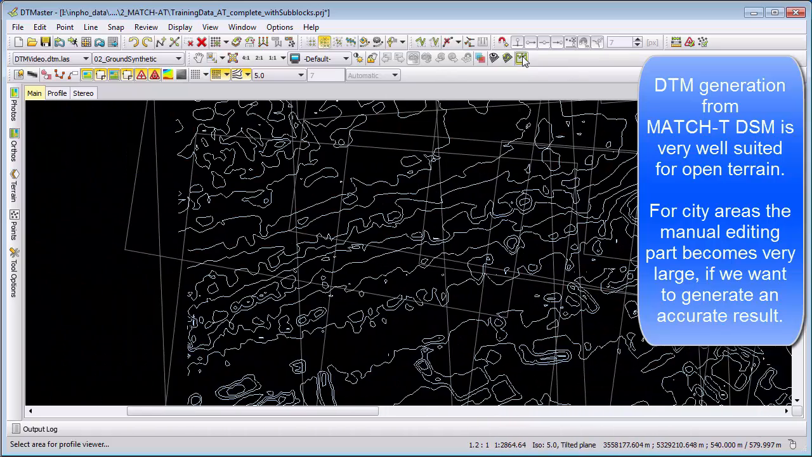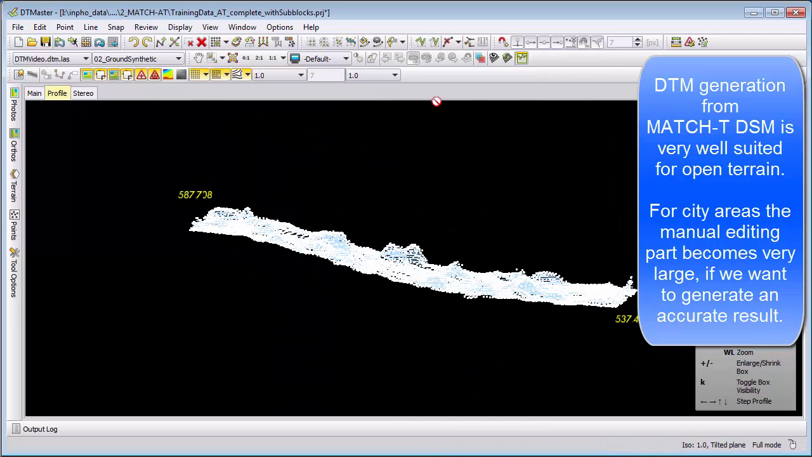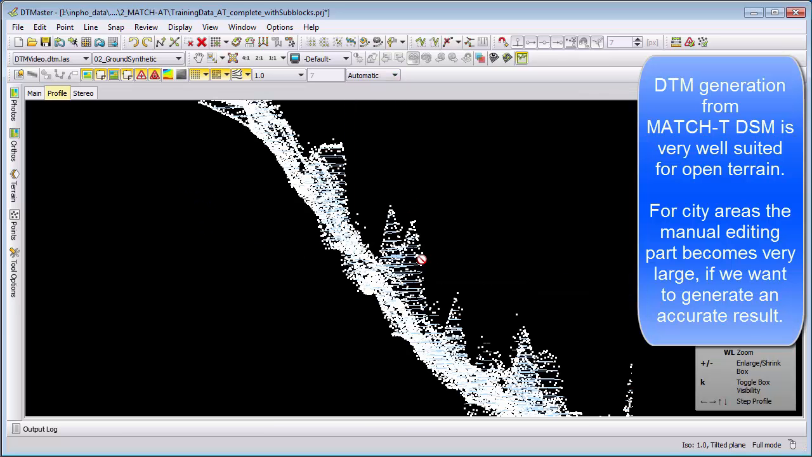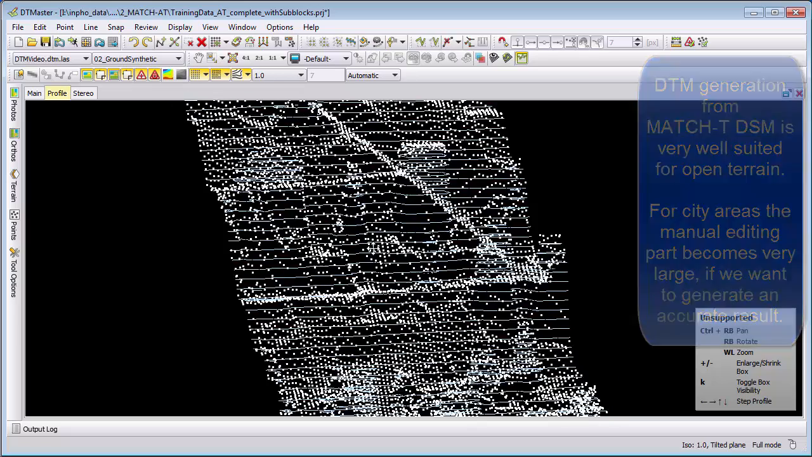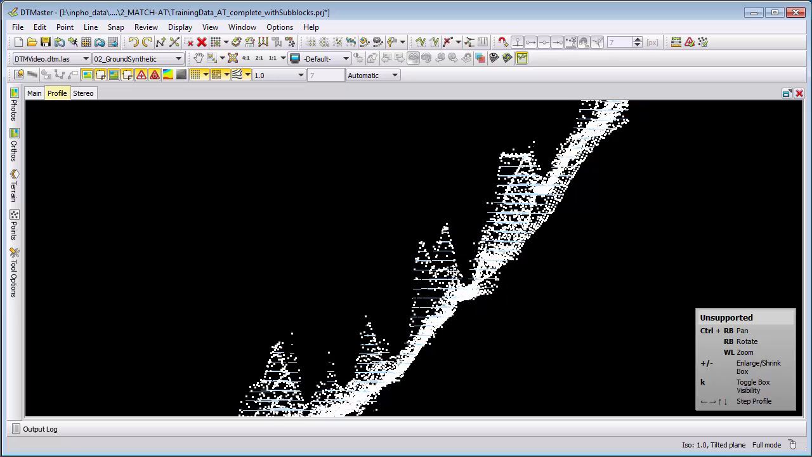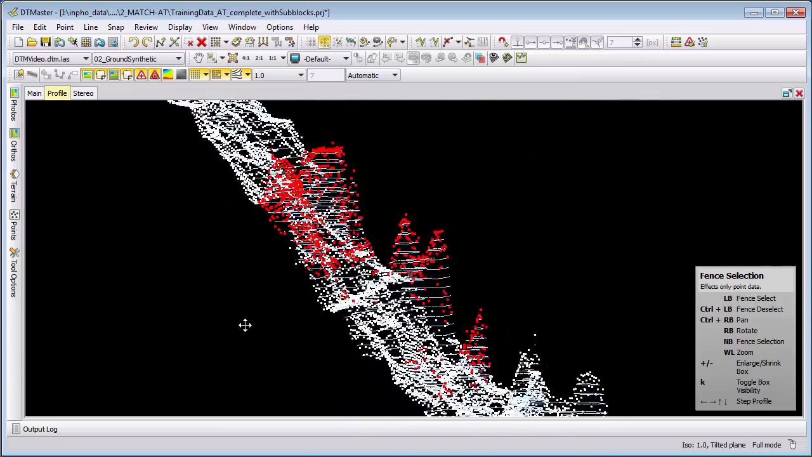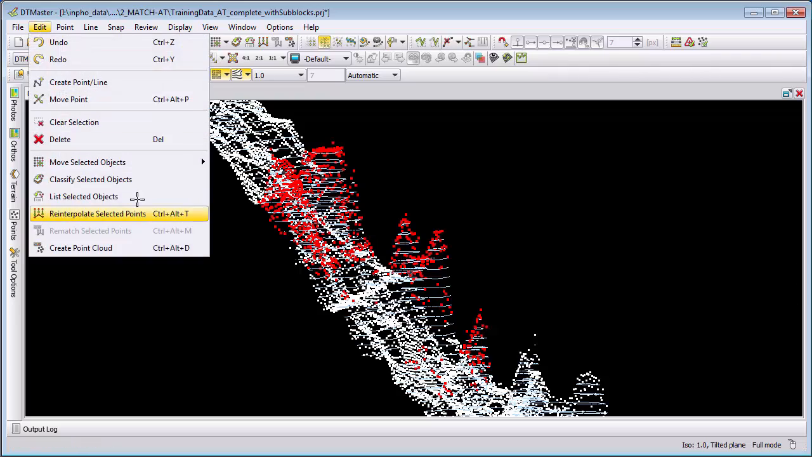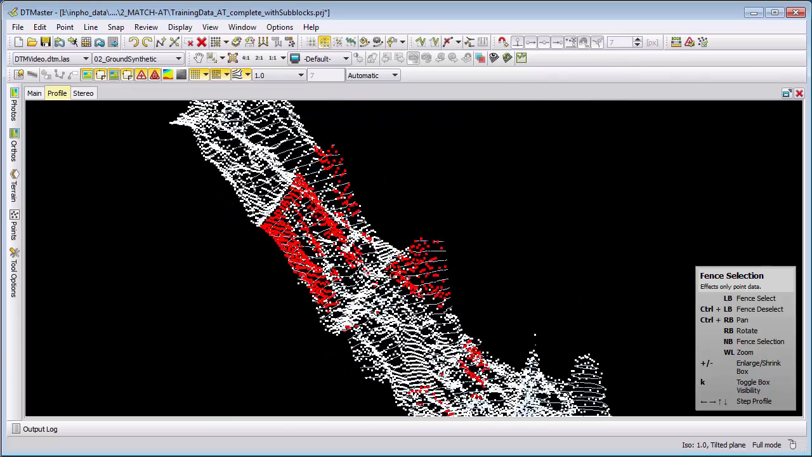For example, we have this hill part. If we go to this hill part here, we can see the hill was well extracted. We still have some wrong points, and therefore we can select the wrong heights by using the profile, the fence selection tool. So we can go along the profile of this mountain, select it, rotate the view, see if the correct selection was done, use the reinterpolate functionality, and see if this now created a good terrain model for us.